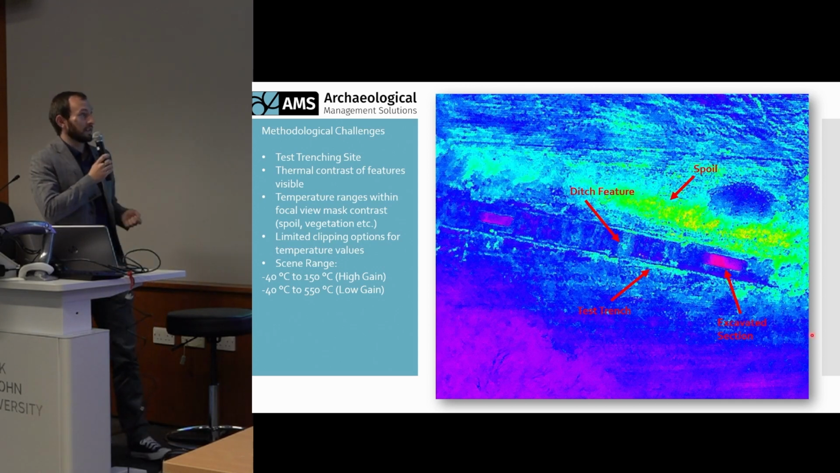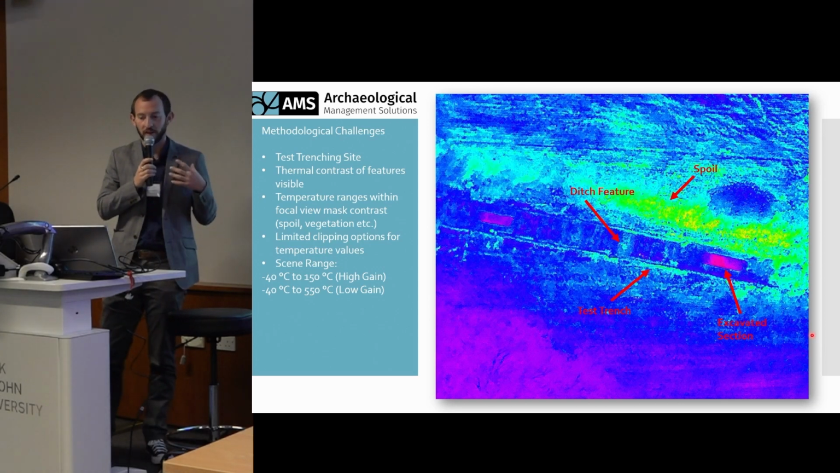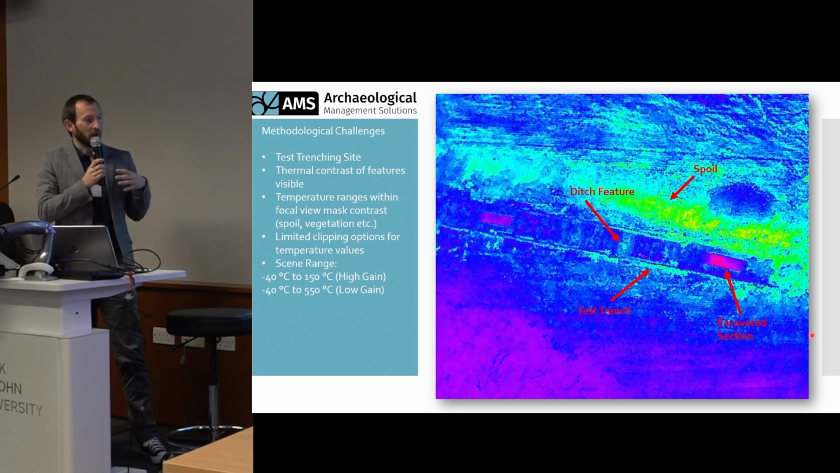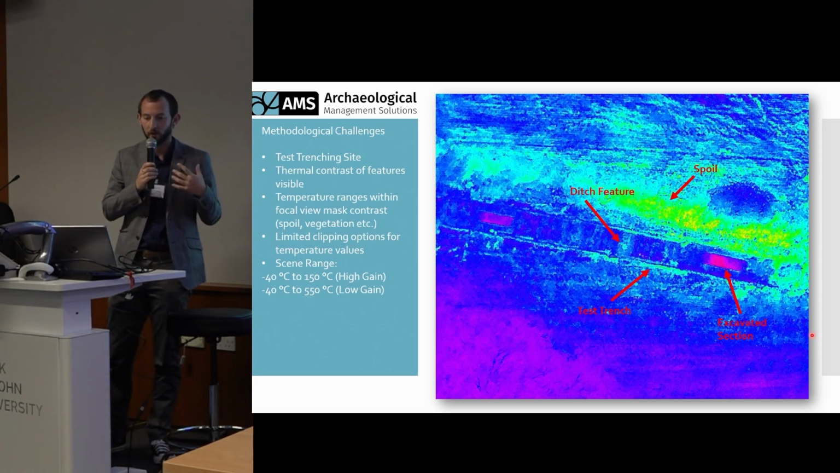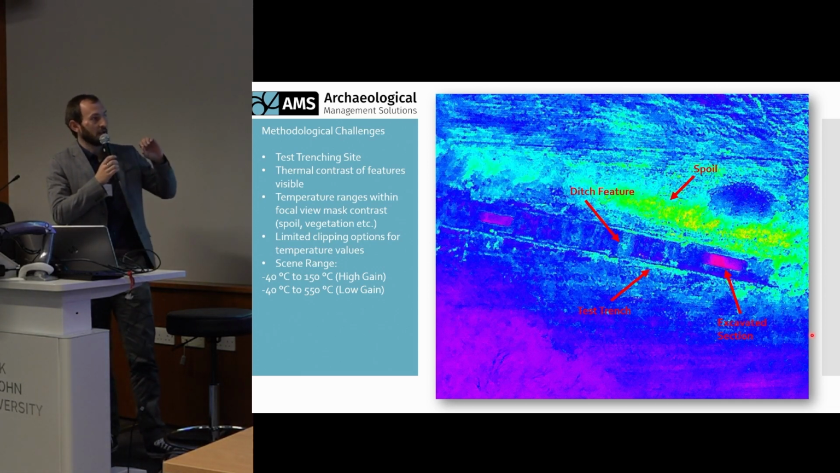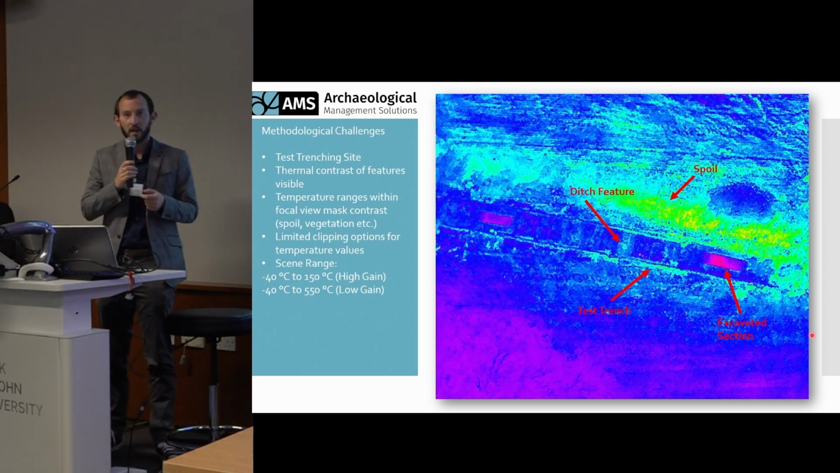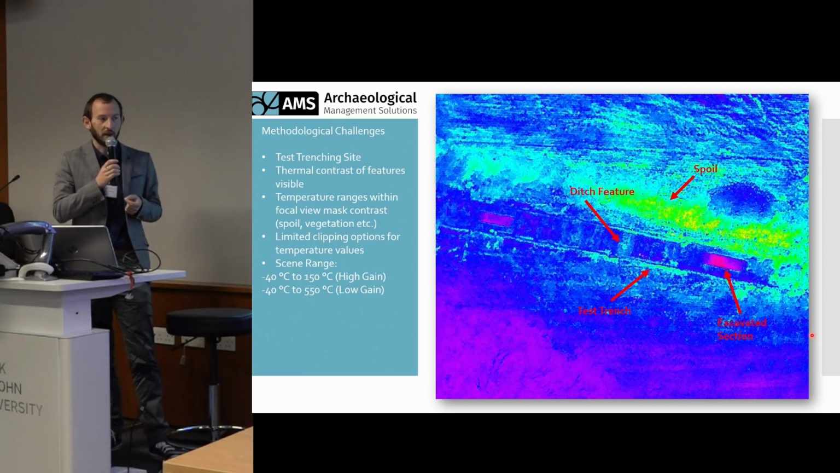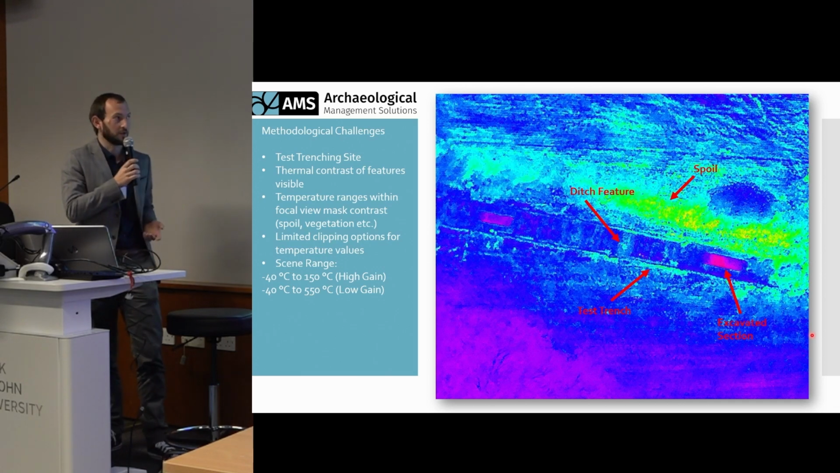The problem in this instance is the variation, or the higher and lower temperature values that are within the frame of the image. Prior to now, there was a much more limited option in the software for clipping data values, and these higher and lower thermal contrasts actually impact the visibility of the more subtle features within the image, because it changes the color representation of the thermal values for each pixel based on the range of temperature values that are within the image.